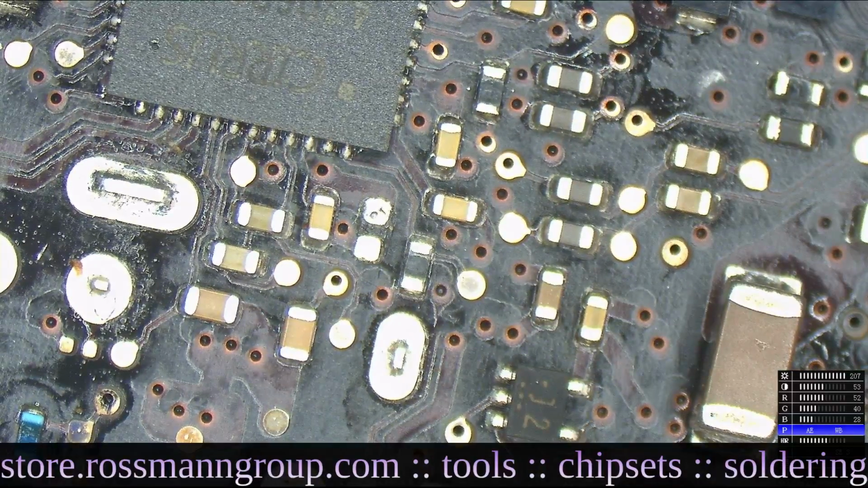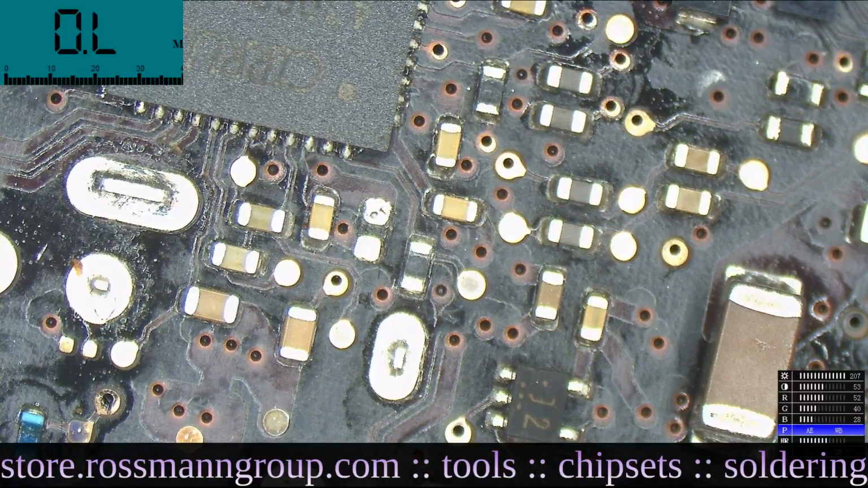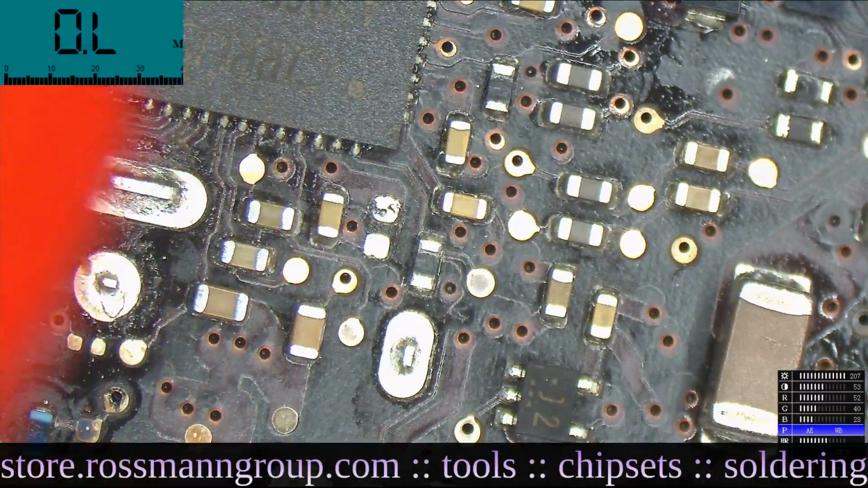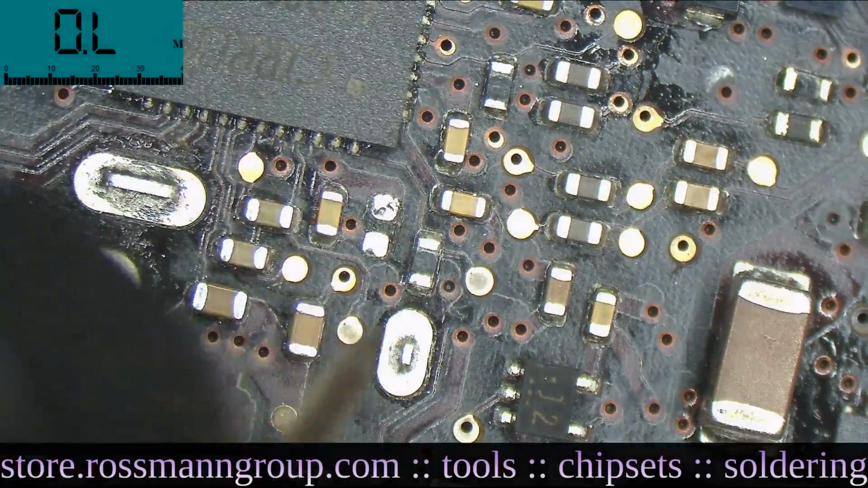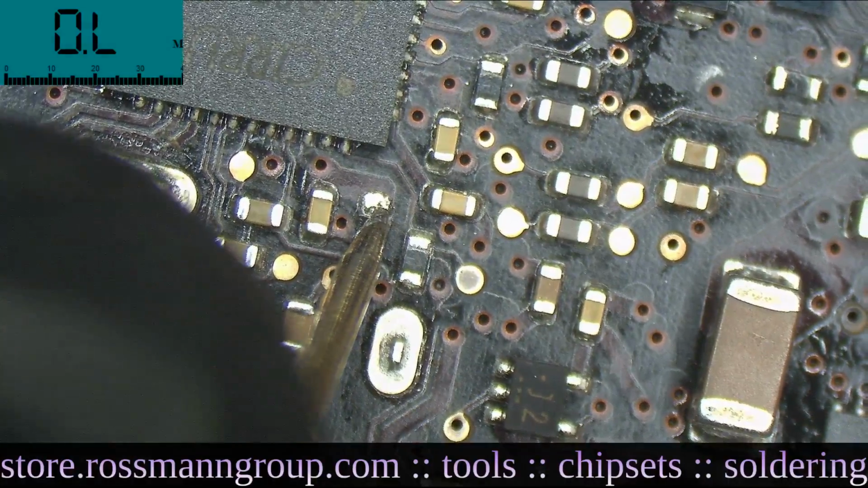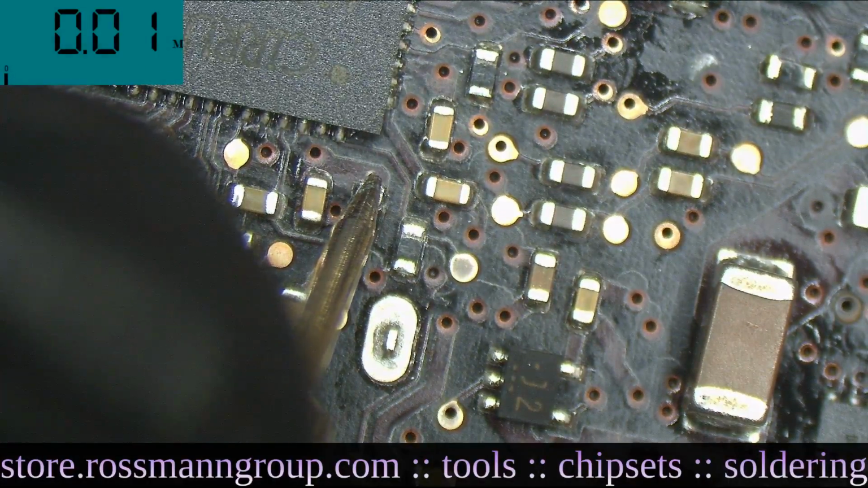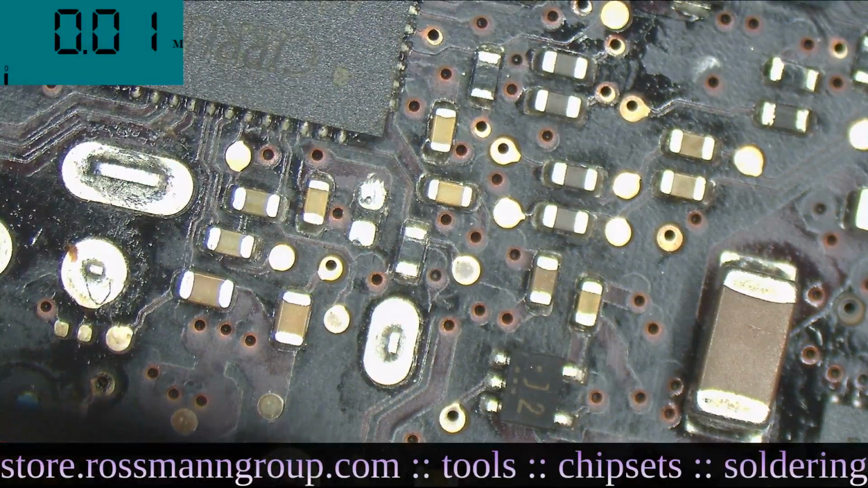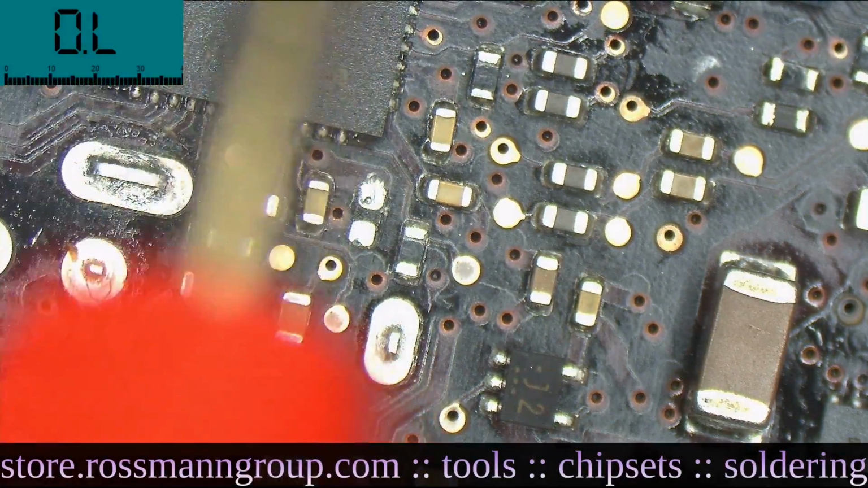So we're going to see if we have a short to ground still by putting the multimeter back on the screen in ohms mode. And we're going to check that area. So there are 2 caps over there, and one of the top side is going to be PP5ES3. Let's fix the range of the meter.